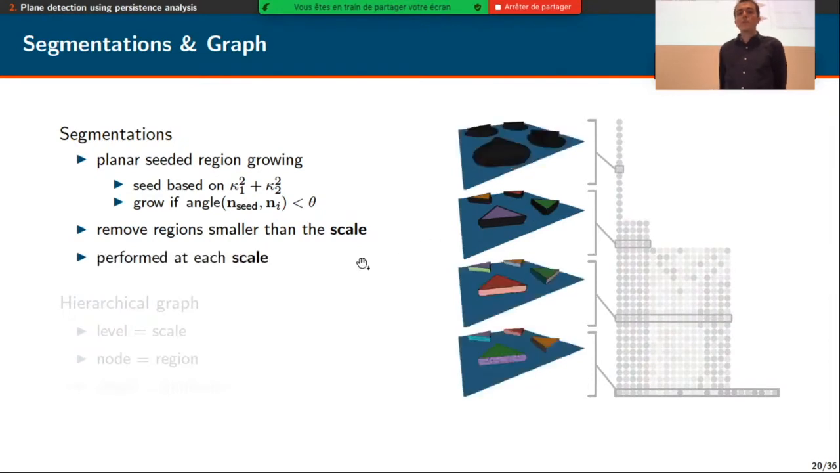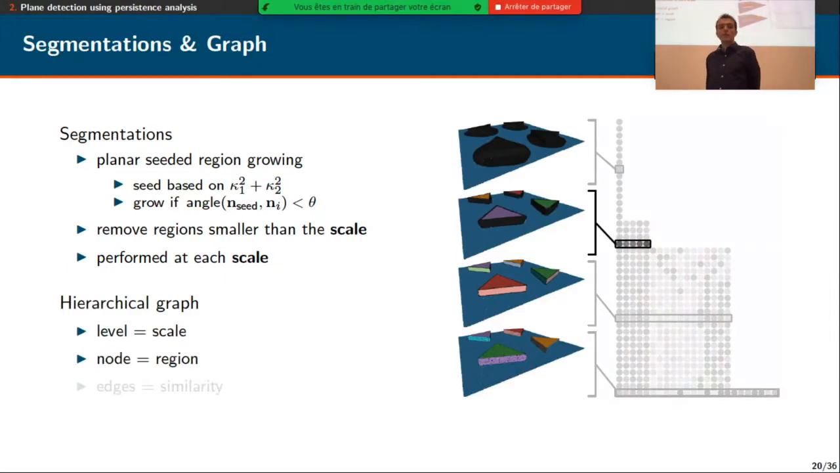We perform these segmentations at all the 50 scales. And we represent each of these levels of scale in a level of a hierarchical graph, where each region of the point cloud in the segmentations corresponds to one node in the graph.